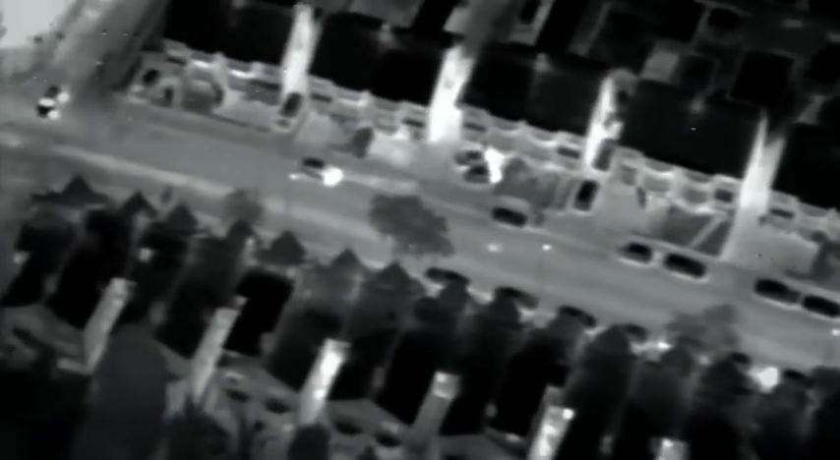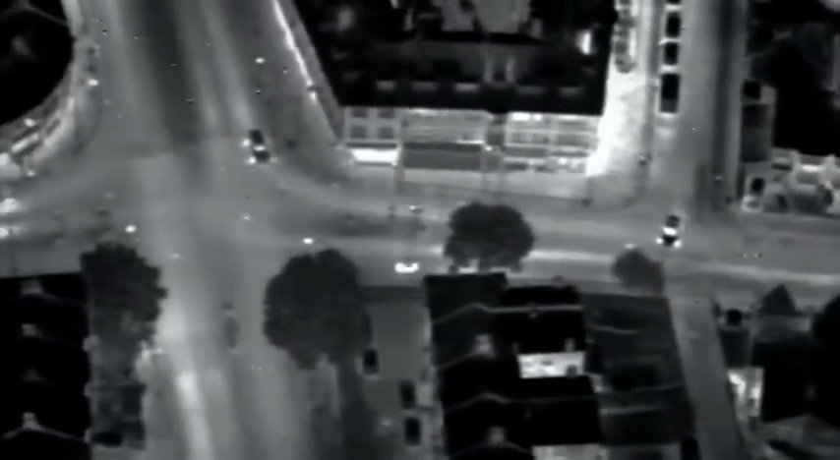MP India 99, we've got this bike in sight. If I can have a radio silence a second, I'll give you the location. It's Verdant Lane, northbound. The helicopter is now above the bike, and it should be coming out at this junction. Coming up to a junction. It's on this road, so let's see where he's coming. There he goes.